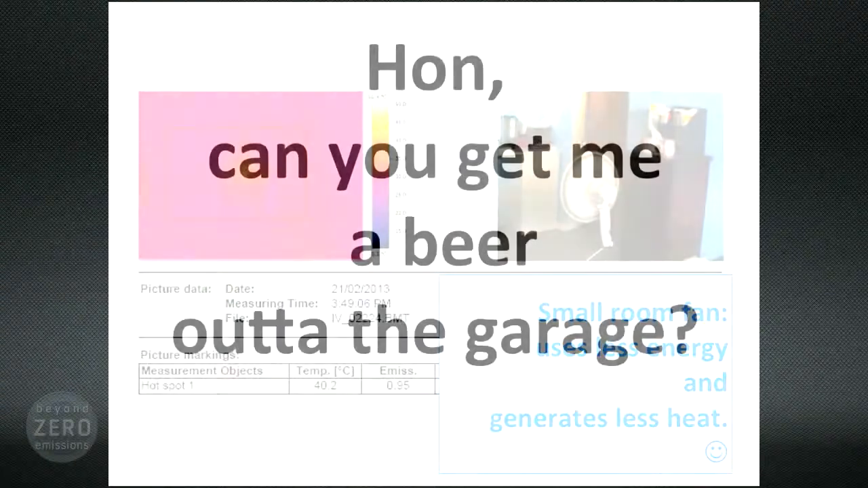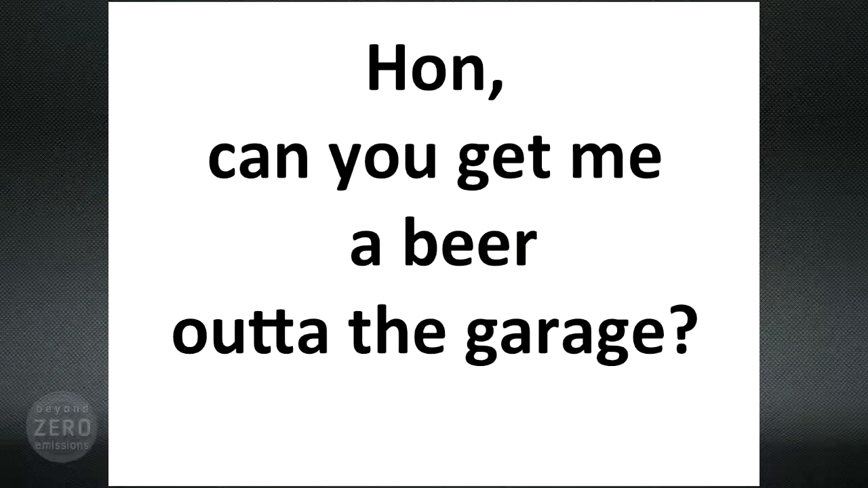But I'm still not cooled off, so I'm thinking maybe it's time for a beer. So I'll just go out to the second fridge.